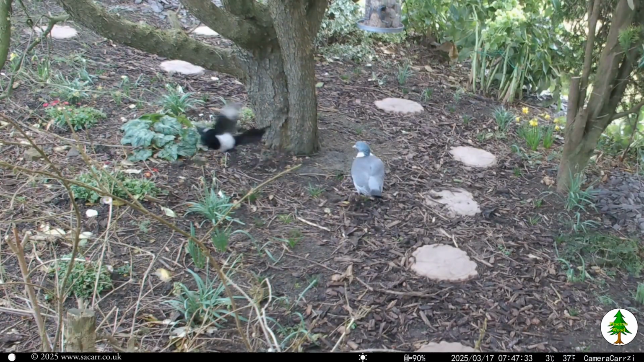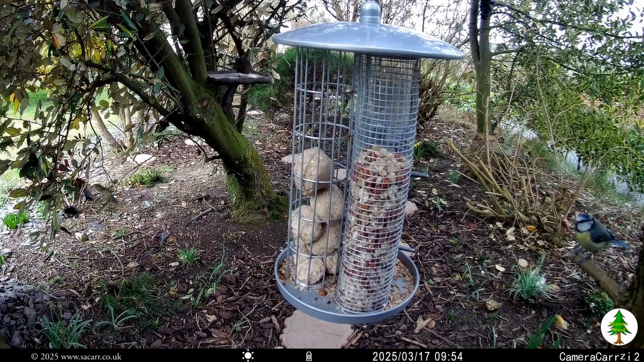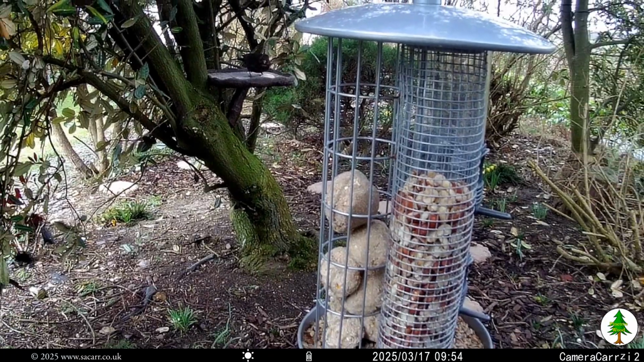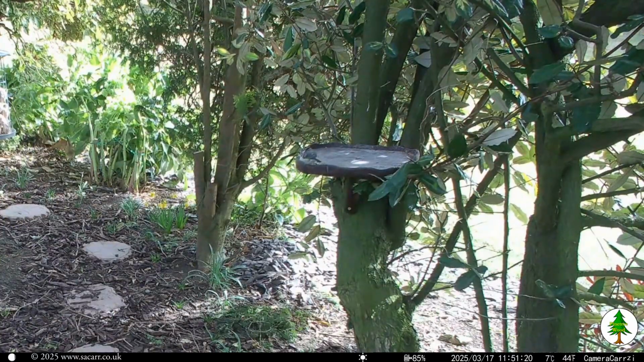Once again, most of the day's action took place at the bird feeder. So far, the variety of birds has been limited to great and blue tits, dunnocks, pigeons, blackbirds, jackdaws and magpies. There are birds of prey in the area, but there are better hunting locations in the fields around the house than in the garden.